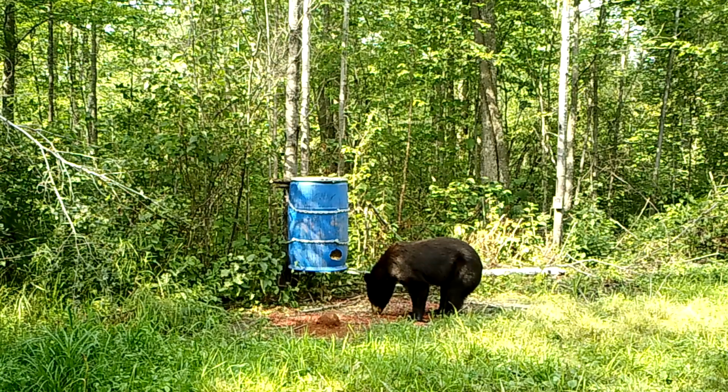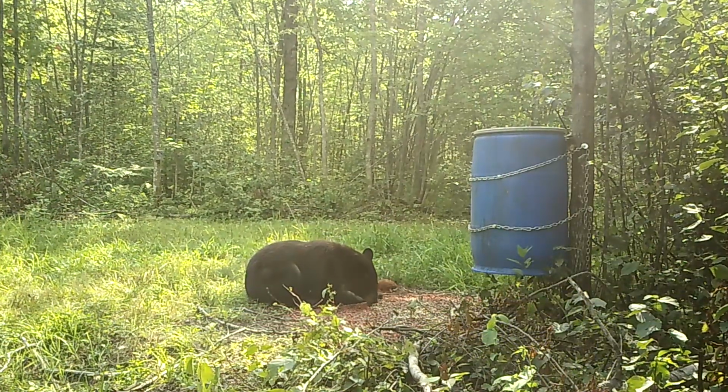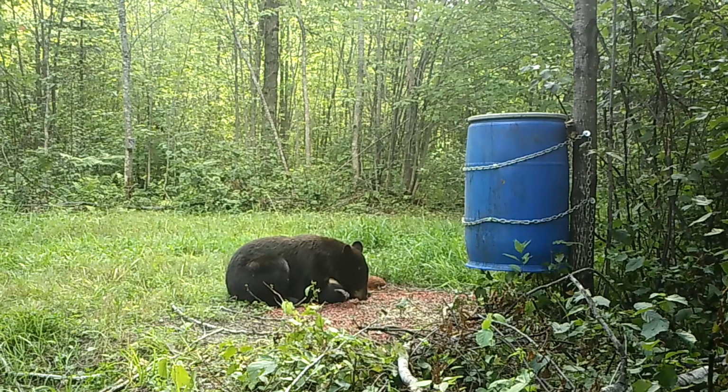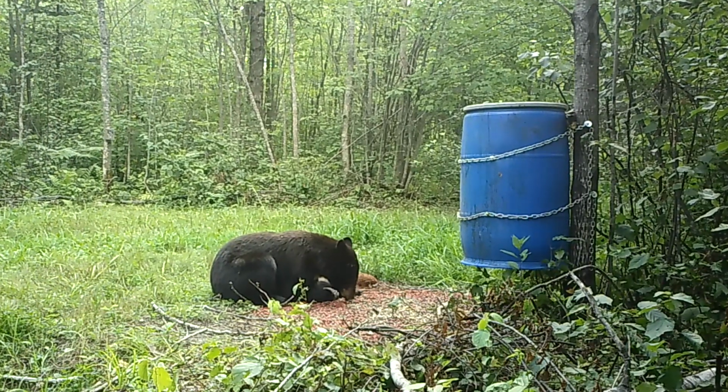She seems pretty comfortable at the site. Pretty soon she just decides to sit down here, enjoying some of the food on the ground there. I think a lot of that's dog food, but it doesn't seem like the dog food gets eaten that much. Maybe she's eating some of the peanuts and stuff that are on the ground.